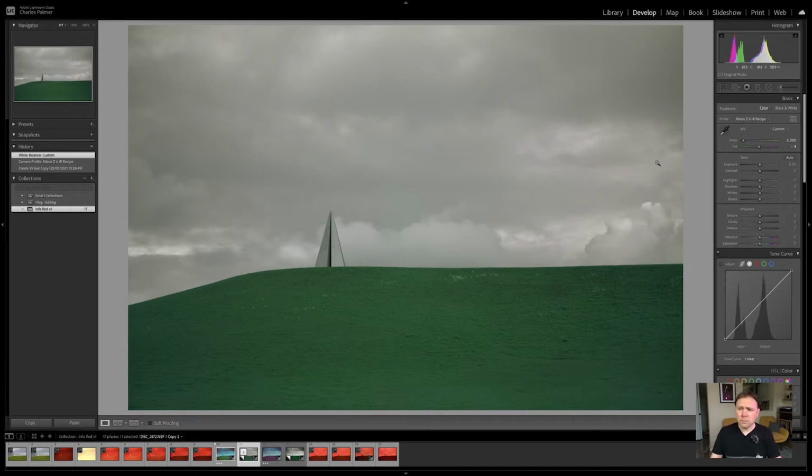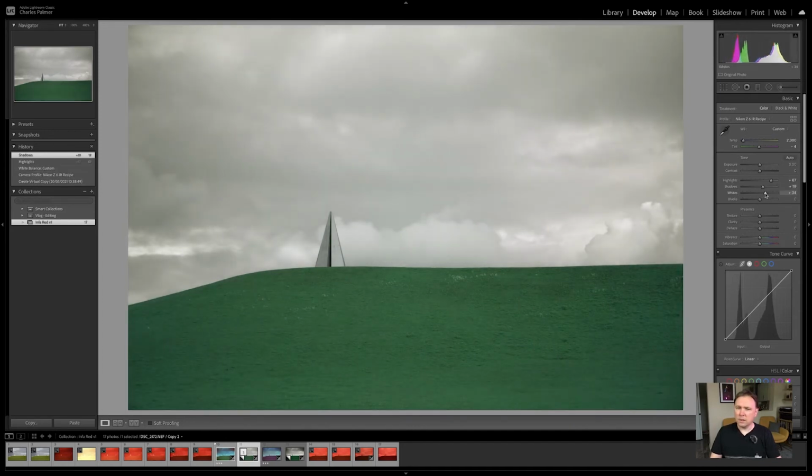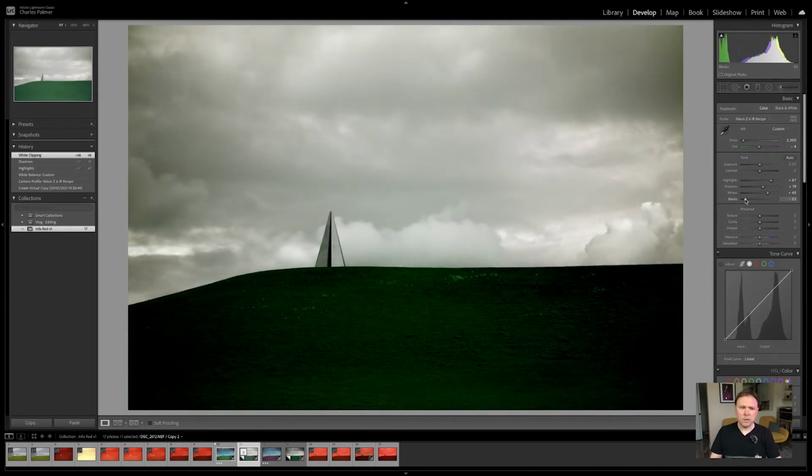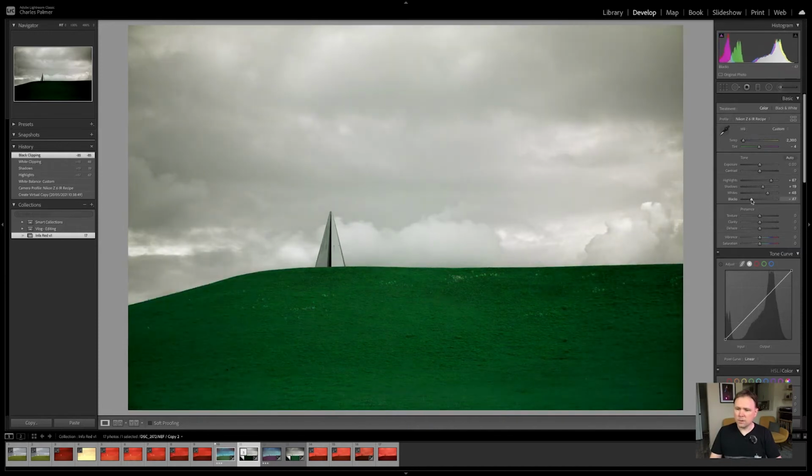So first thing I'm going to do is some basic edits. So I'm going to pull up my highlights here. I think I'm going to pull up my shadows slightly actually. I'm going to pull up my whites a bit, but I'm going to pull my blacks down because I want to try and get a bit of that extra contrast in the sky. That's a bit too far.